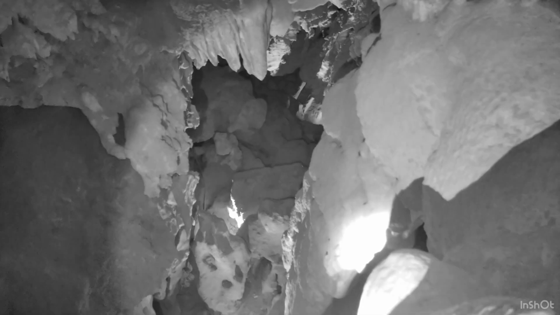Frank would tie a rope around this stalagmite right here that kind of looks like a cinnamon roll, and then he would set a burning candle right next to it, which is probably not the smartest thing to do, and then he would rappel down that 30-foot drop. Frank's family, his kids, were going down the same exact way. So father of the year, right? Frank was kind of a crazy guy, but pretty cool at the same time.